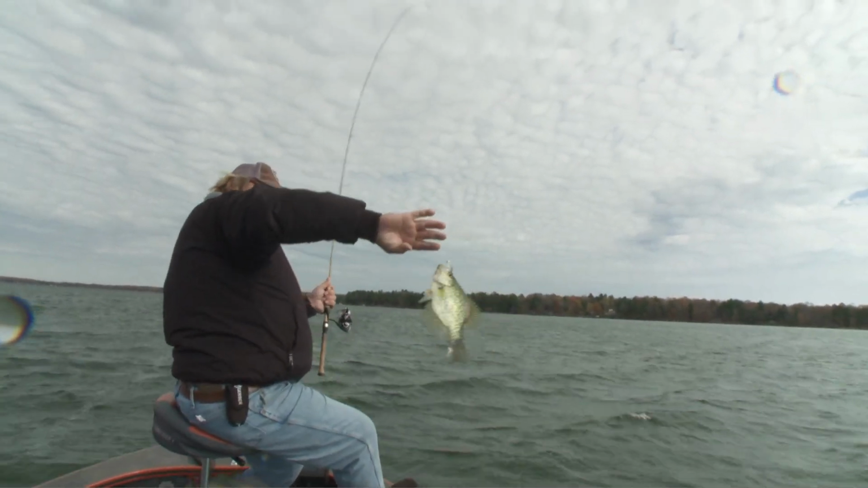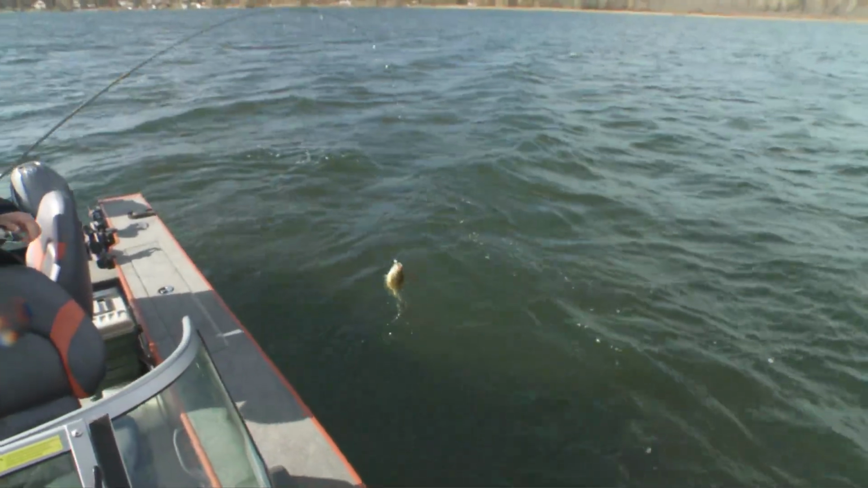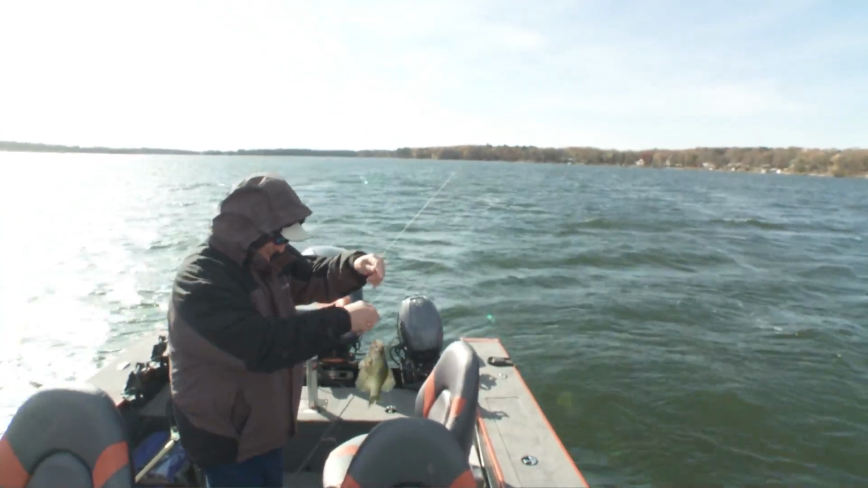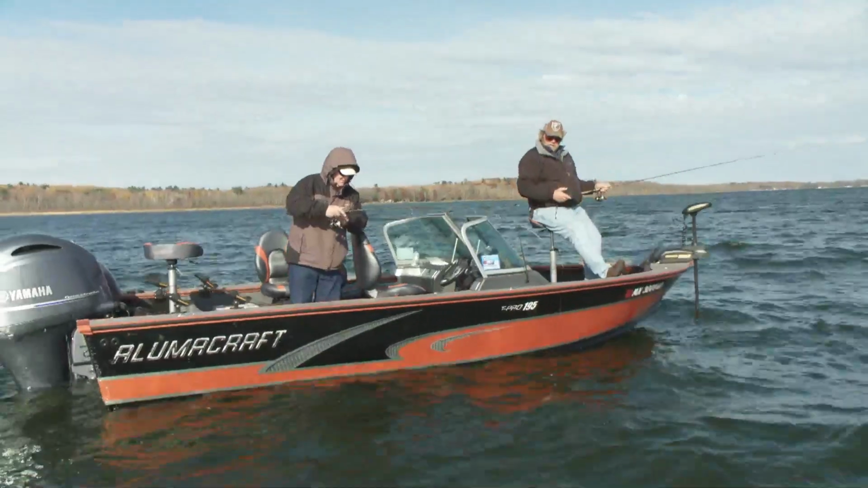The wind's blowing it so hard I can't even catch up to it. I got one. Good. Let's hope it's a big one. Whoa, boy, this wind isn't doing us any favors, I'll tell you that. We got flying crappies here. Oh, I'm on. Man, these fish are hitting so light.